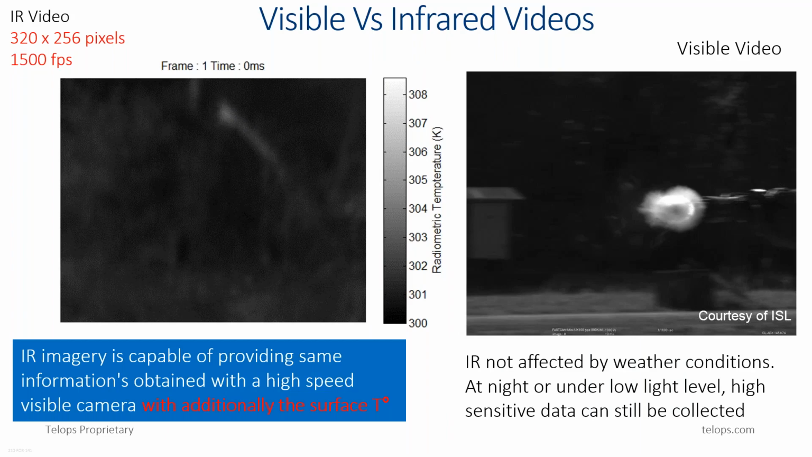The tracker with the visible camera was able to measure the whole trajectory of the probe, but the tracker with the high-speed infrared camera only measured a part of that trajectory. This was just a matter of space allocation and configuration.